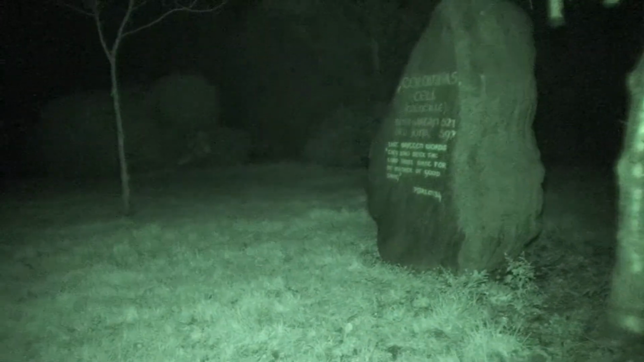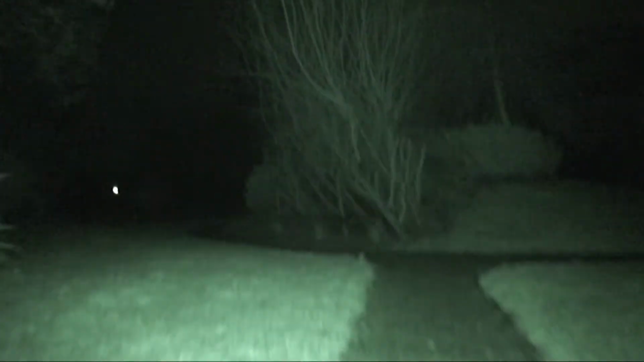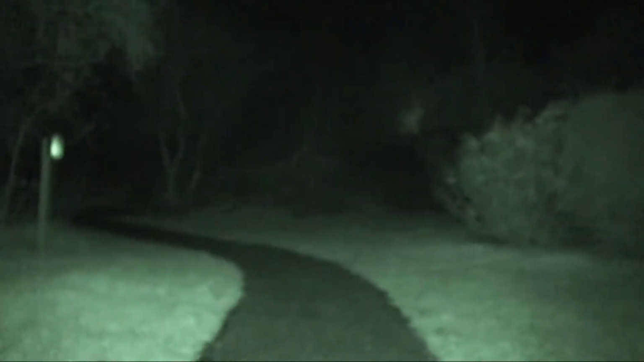Column kills cell. That's what that is. Oh, bird feeders. Oh, the sky is nice and red, although you can't see it on the camera. Focus, please.